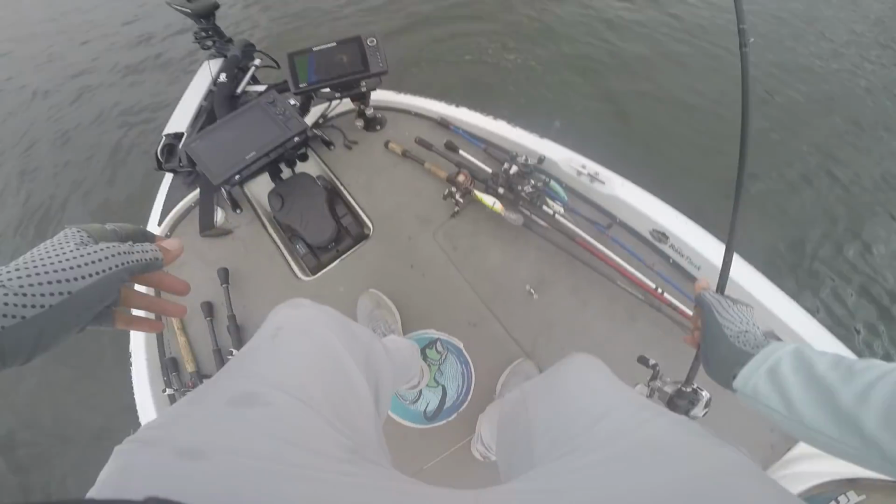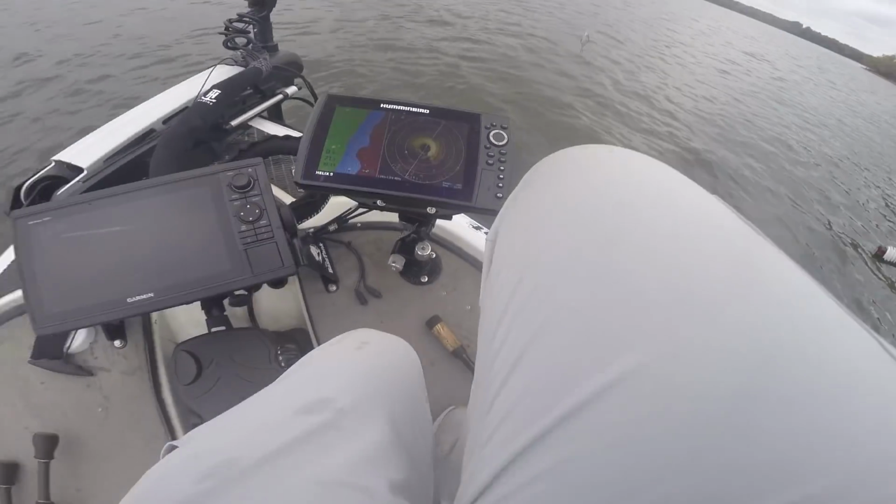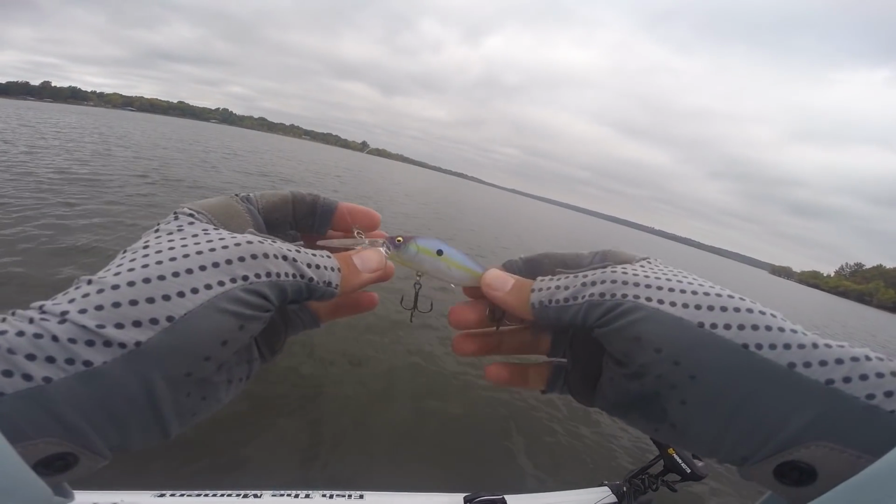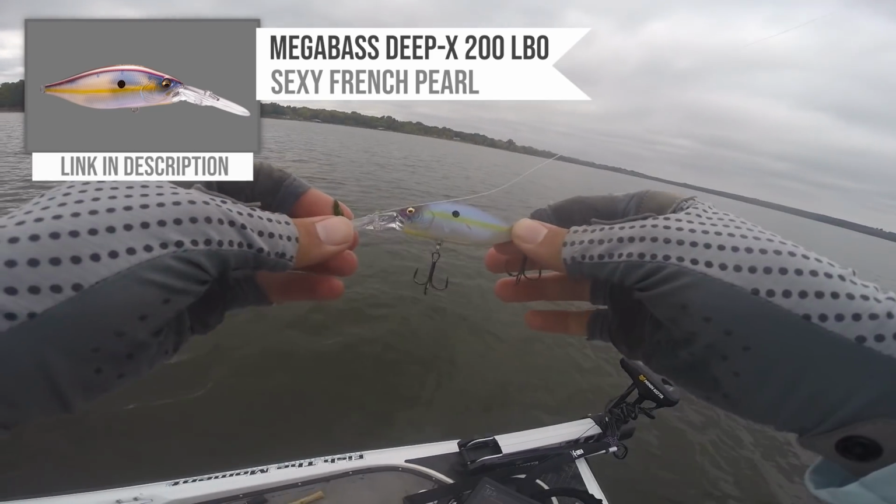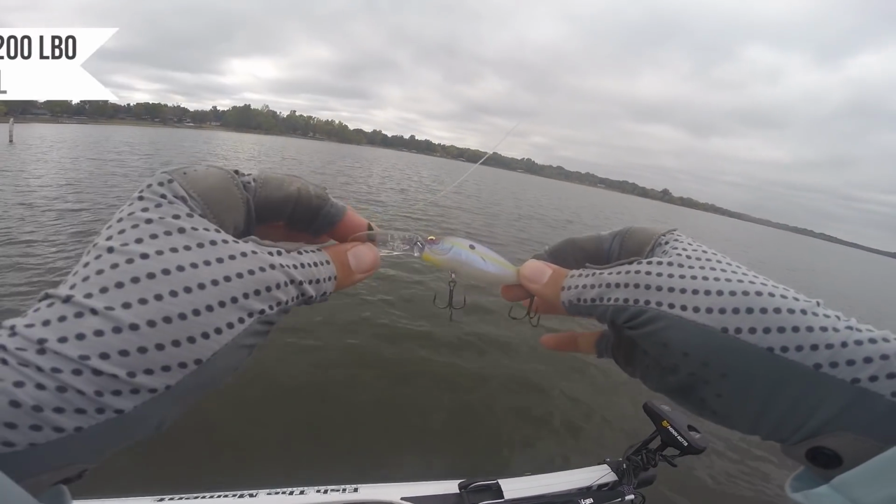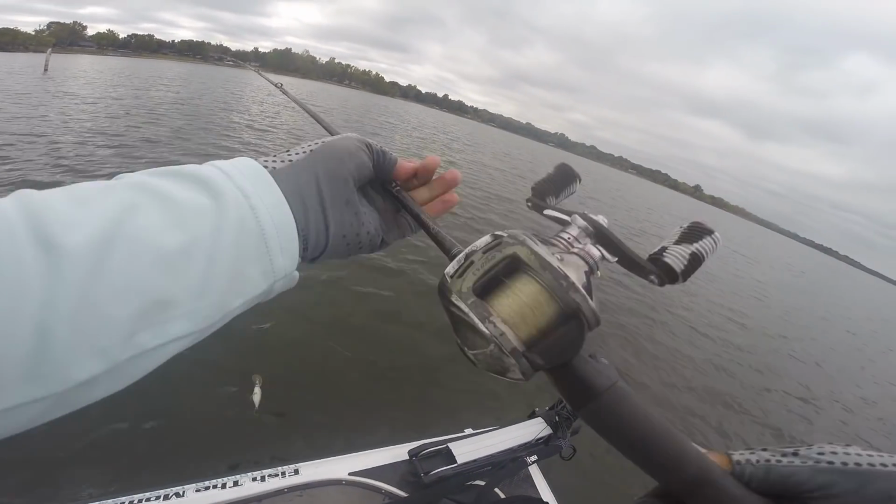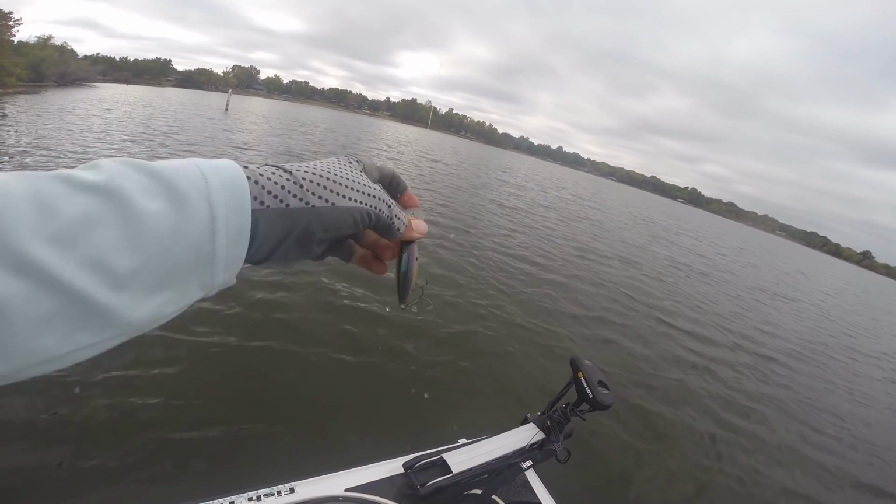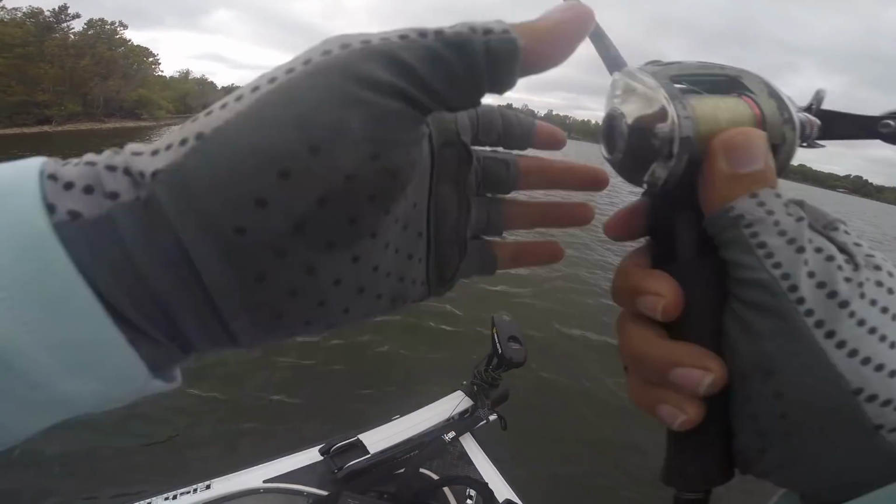I'm actually using my 360 imaging I just got on the boat to see this point in front of me, and all I'm doing is taking this medium diving crankbait. This is the Megabass Deep X 200 LBO. I'm loving this crankbait. I picked a few up. It casts super well for a bait this size, and it dives really deep for, again, a bait this maybe only a couple inches long. It'll get down there in that 6 to 8 foot range, which is perfect for what I'm fishing right here.